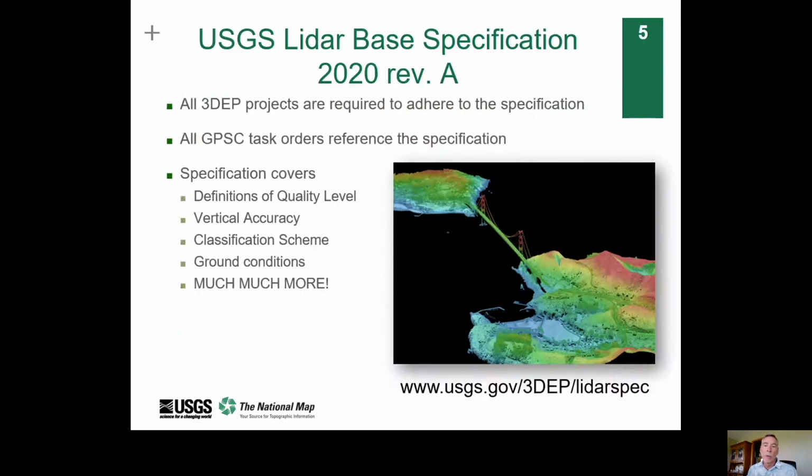What constitutes 3DEP quality data? The deliverables for any given project must conform to the most current published USGS product specifications for LiDAR and derived products, using the most recent LiDAR-based specification, which can be found on the 3DEP website. The spec details how LiDAR projects must be acquired, from determining vertical accuracy to the classification scheme required for the LiDAR point cloud and everything in between.